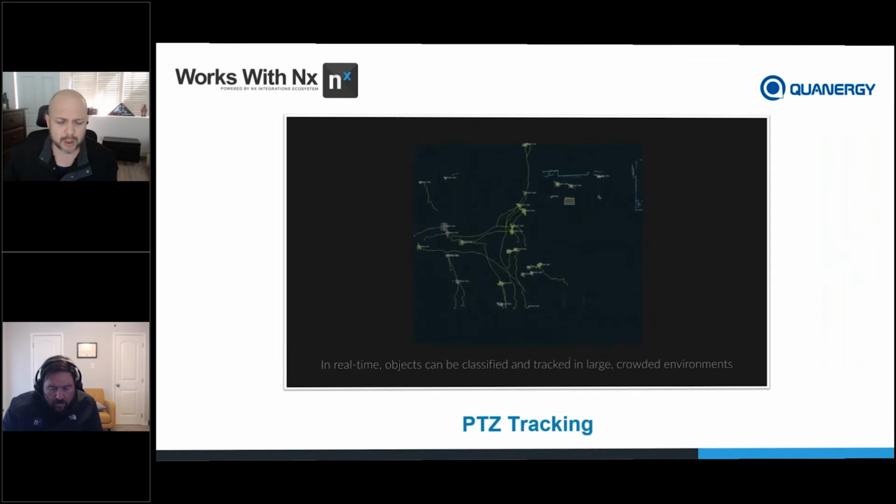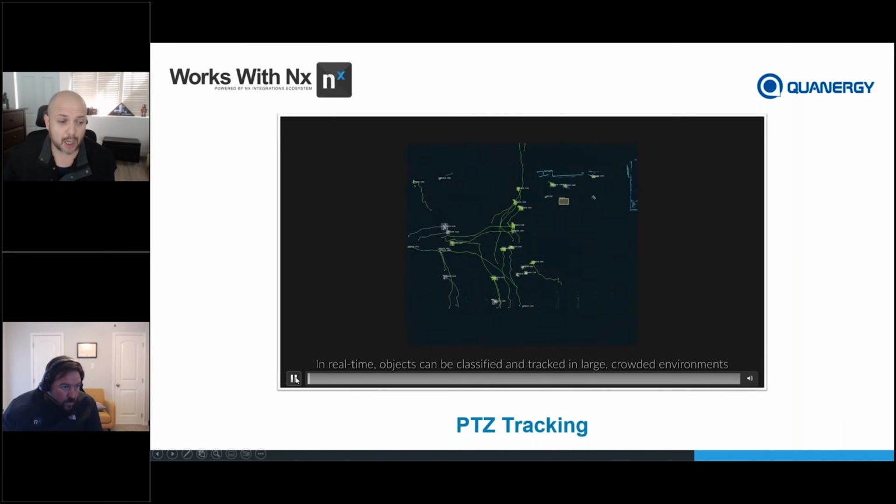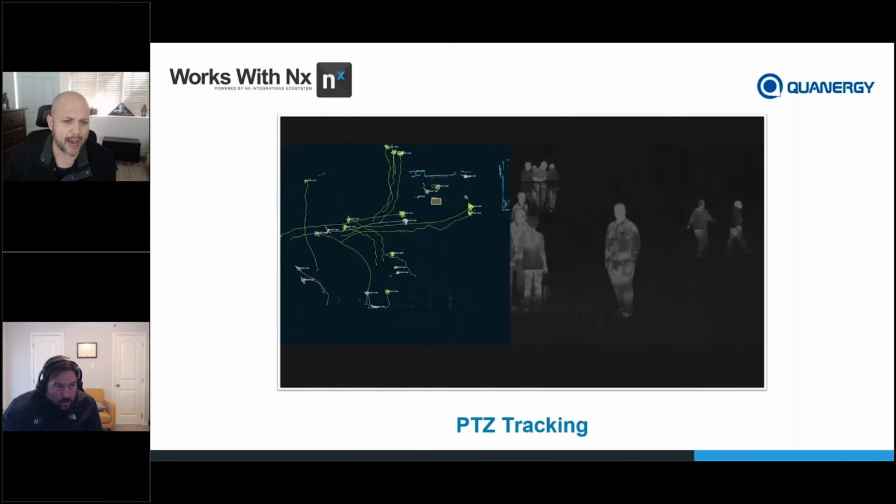So first video, first use case. This is outside of the VMS. I'm going to show you this inside of NX here momentarily, but I'm going to show you how we work directly with cameras. So on the left is Qortex. This is a top-down view of Qortex tracking people at a trade show a while back.